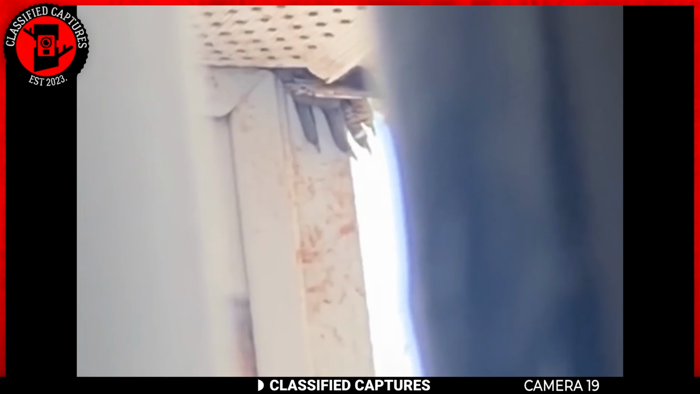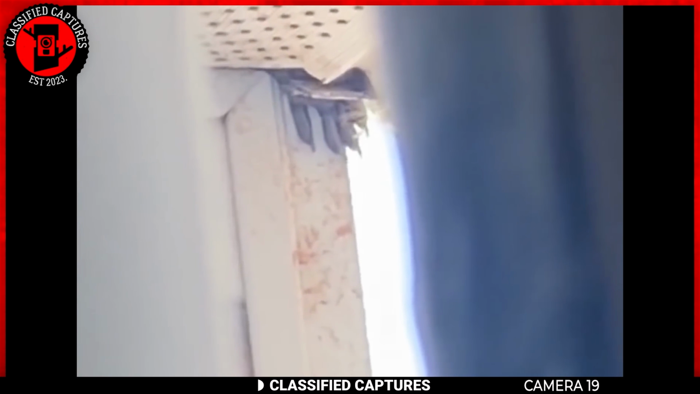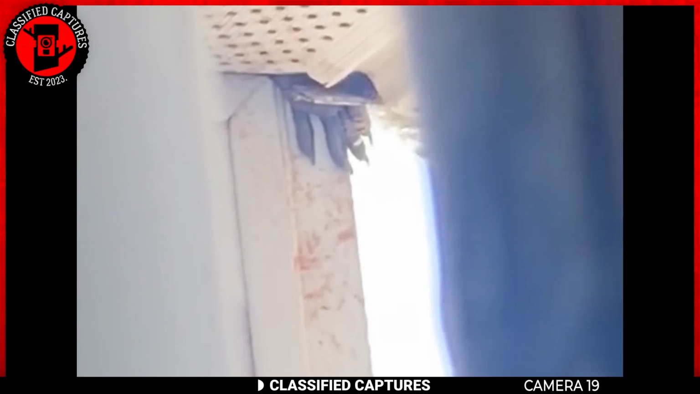After digging around, though, a majority of the paranormal community came out to state that this was nothing more than a raccoon. Looking at it, I get where they are coming from, but what do you guys also think? Could it be nothing more than a raccoon? Share your thoughts in the comments section.